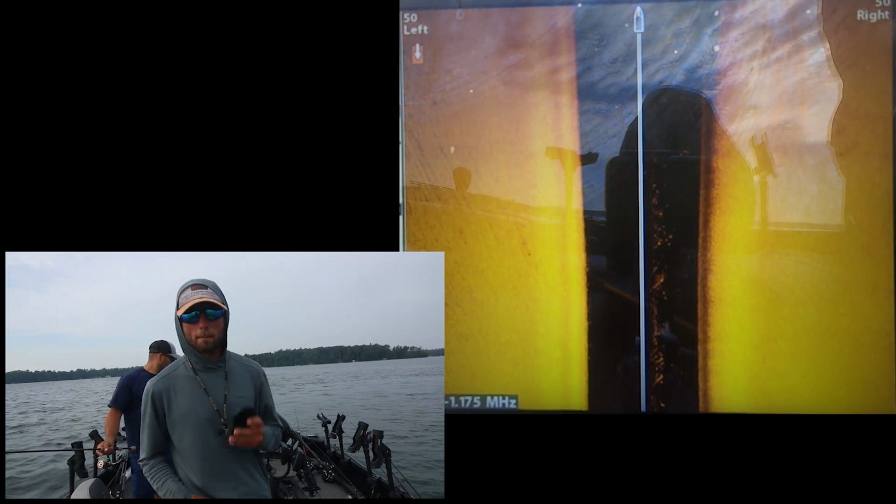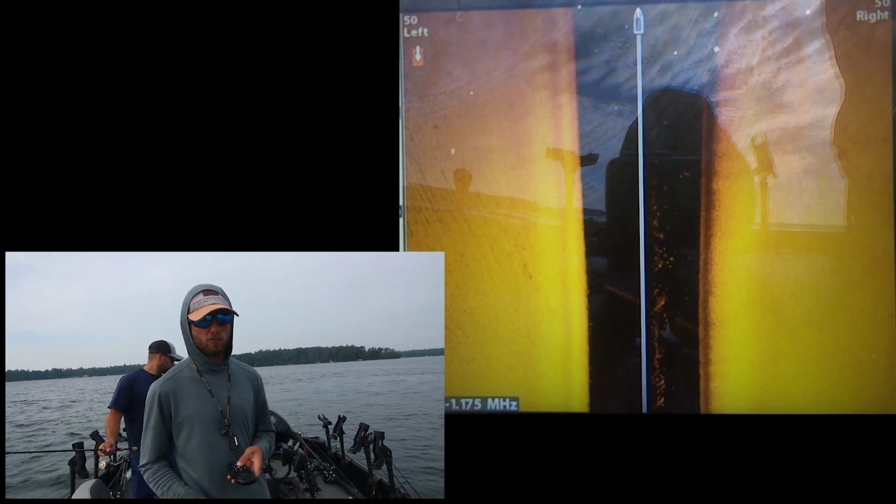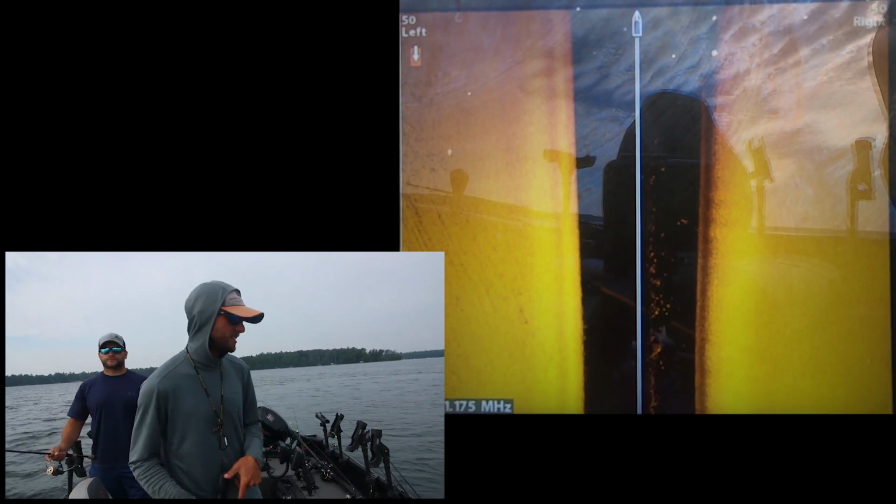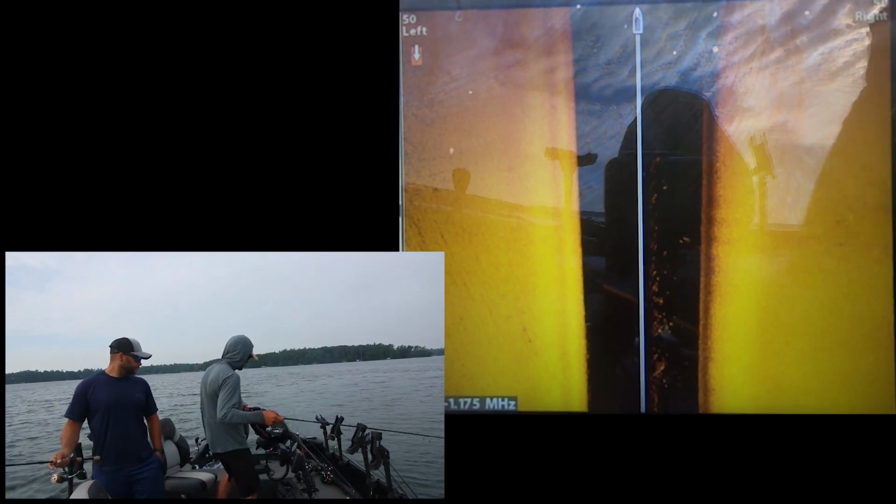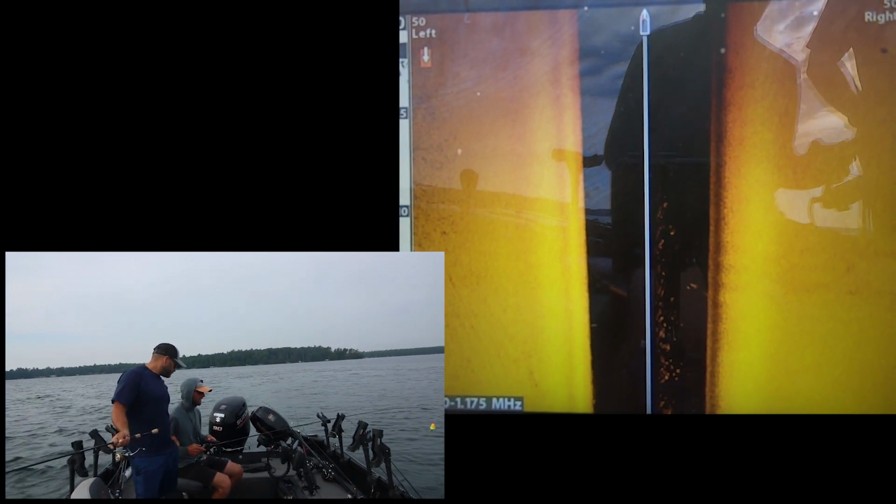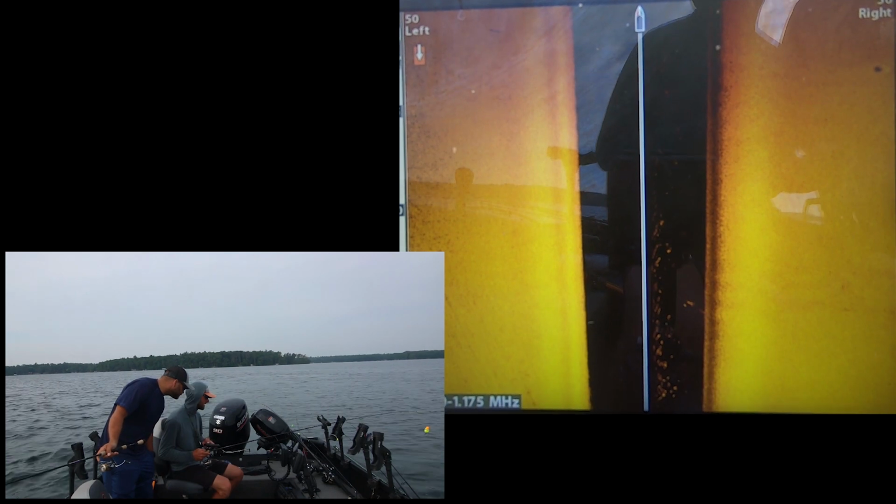We're fishing basically a big sand flat with some sporadic milfoil on it. And the only way we're gonna find these fish in 8 to 13 feet of water is with side imaging. So we're rolling a lot of side imaging right now, looking for fish. Me and Mitch have slip bobbers ready to go, ready to cast if we see a pot of walleyes out either side of the boat.